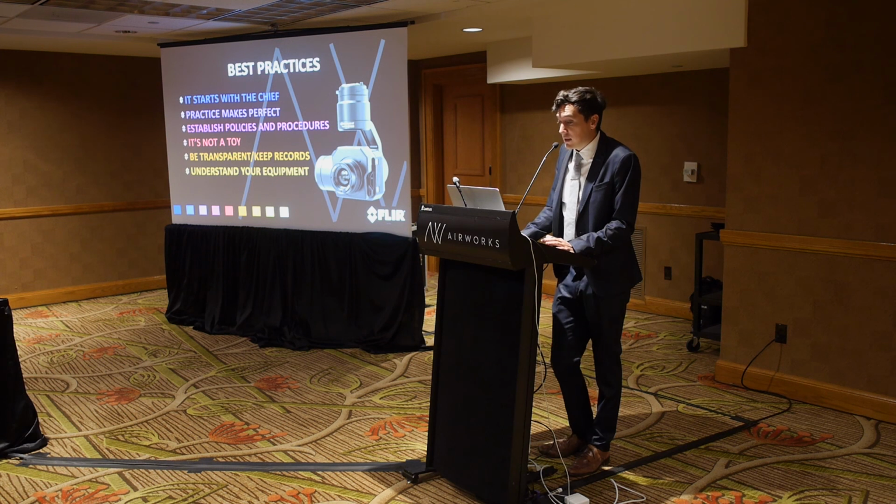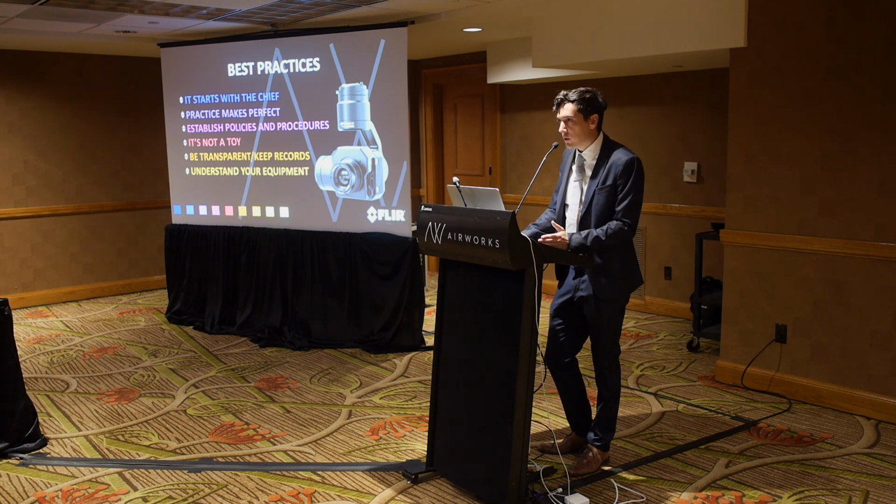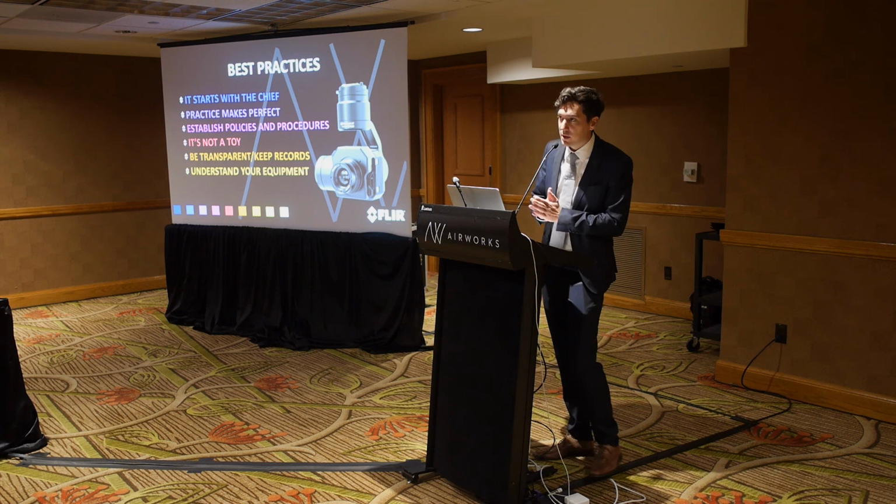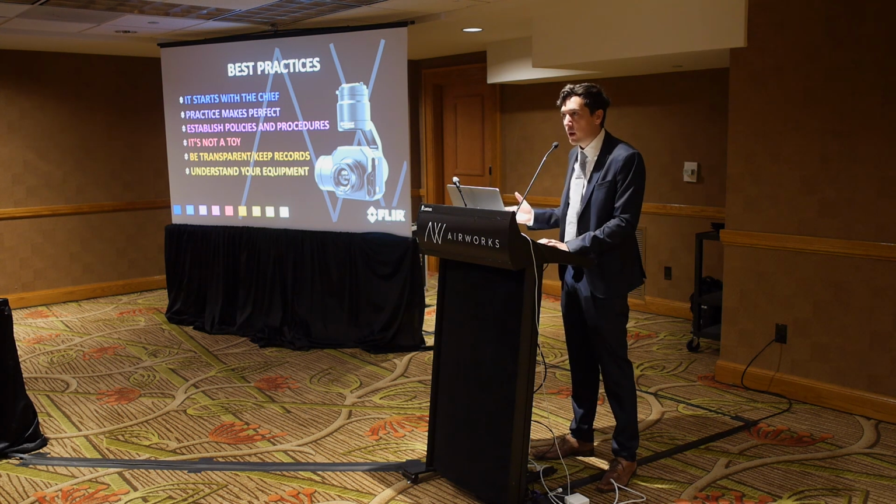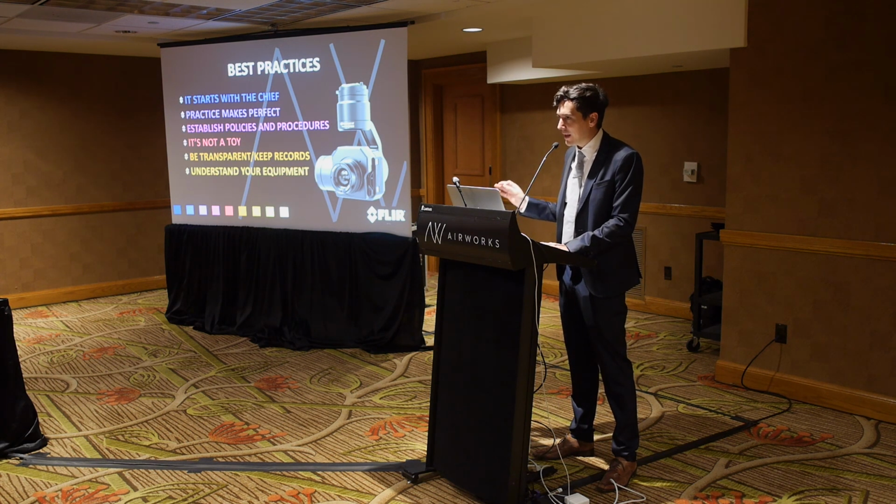Understanding the equipment, and this goes to understanding the capability of the drones, meaning flight time and the payload capacity it can withstand. That's important for any department, but also understanding that you need to have spares like batteries, propellers, and SD cards to make sure you're able to conduct your mission each time, and firmware updates. I know that everyone in this room, because you're here at a DJI event, knows firmware upgrades can be a sticking point, but getting in the habit of having a good procedure for checking firmware upgrades regularly is going to ensure that you're able to fly your mission when you get on site.